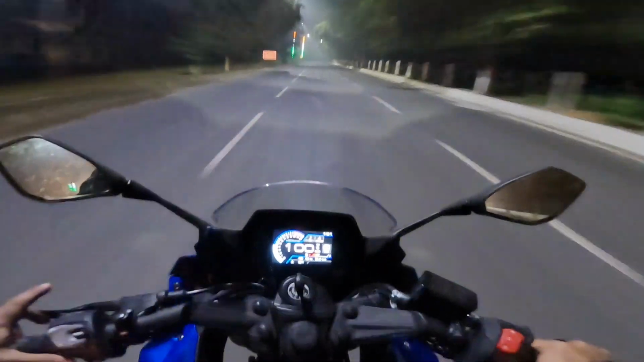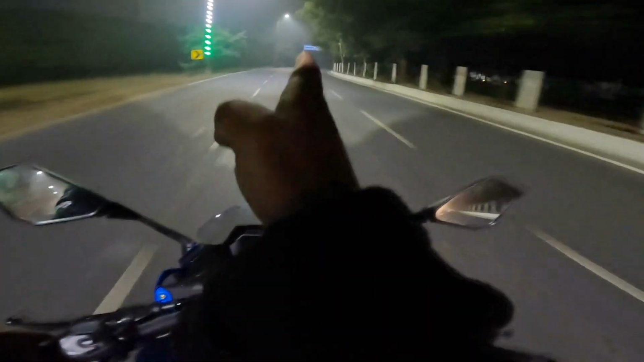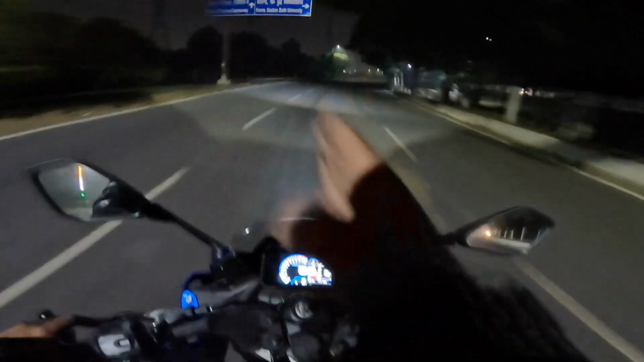And let me tell you that this motorcycle even allows both the lights to be adjusted horizontally as well. So this is vertical, this is horizontal.